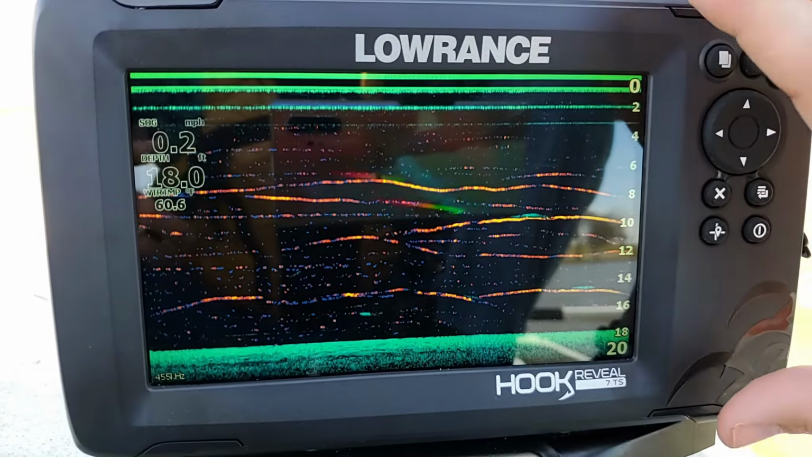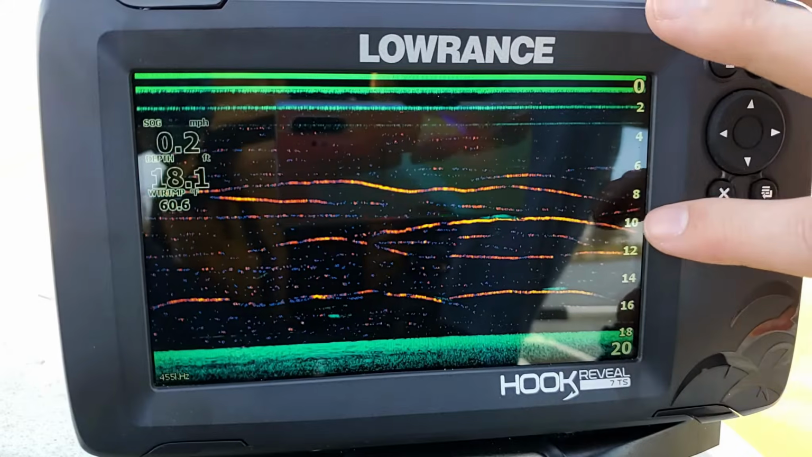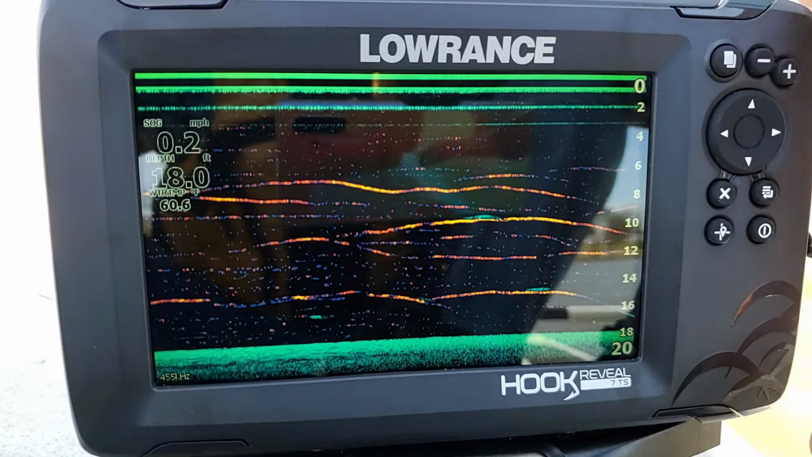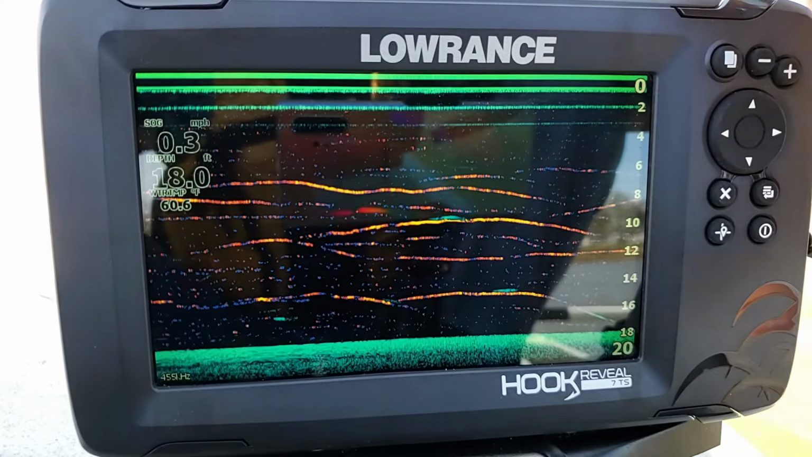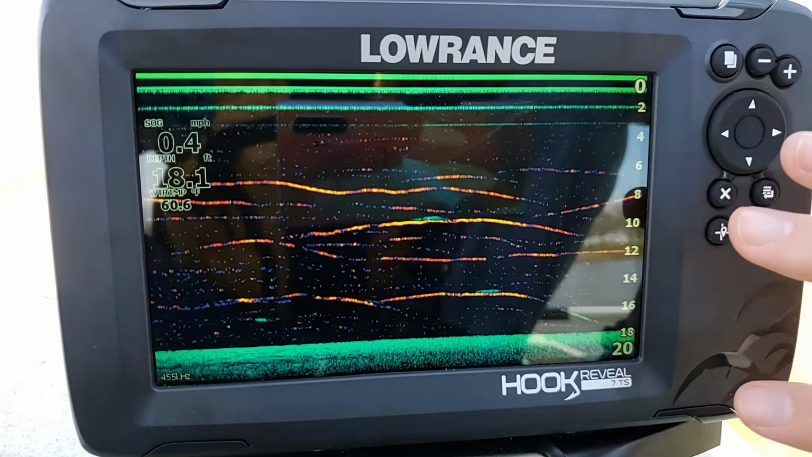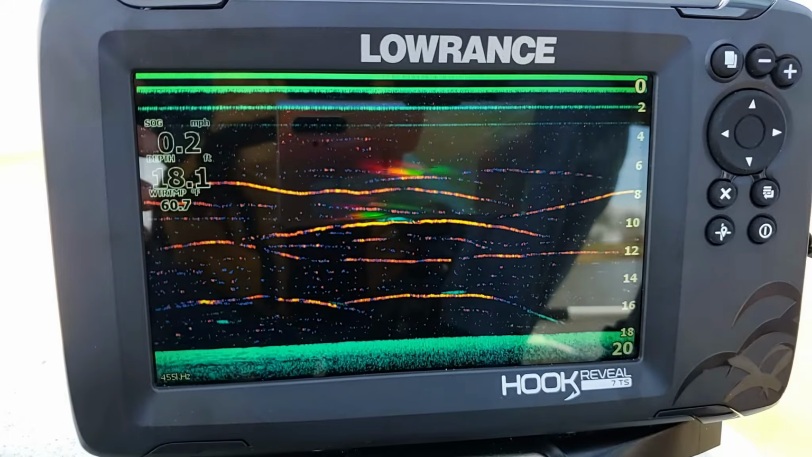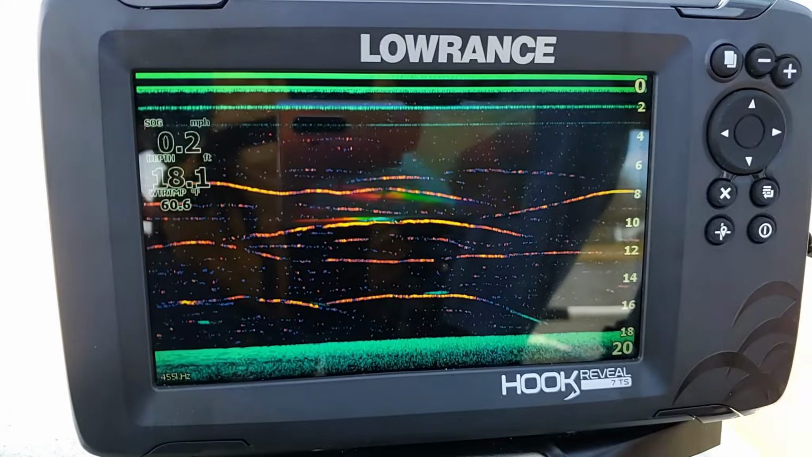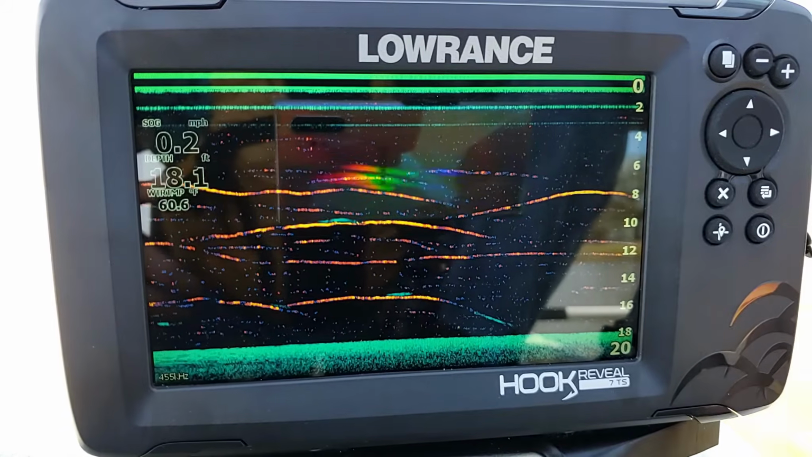It allows us to view our Downscan imaging and see our fish arches all on the same screen without having to do a split screen and diminish the size of what you're seeing. It just allows you to get a full screen and see both at the same time. I find that it's really handy to set that feature on. So I really enjoy using it, and I recommend doing it for most users out there.